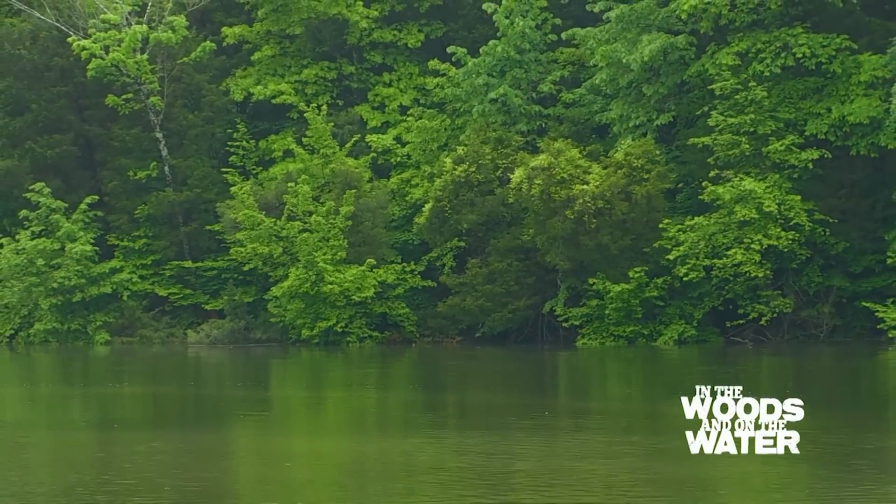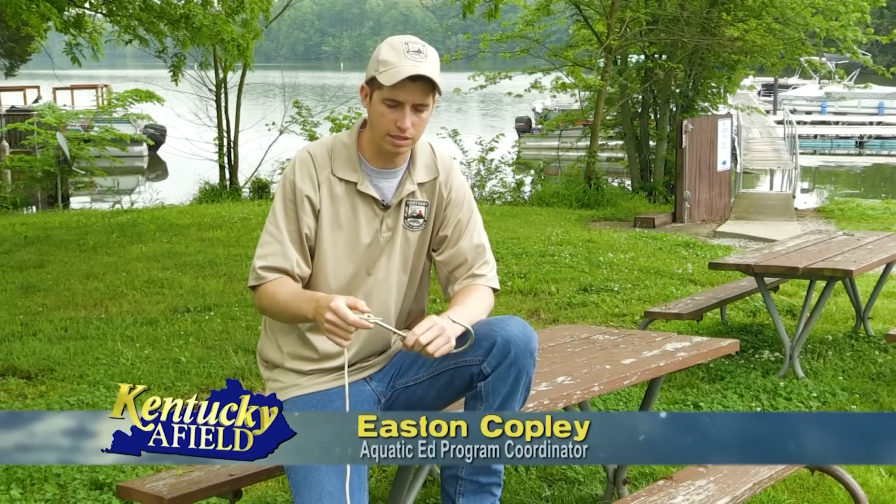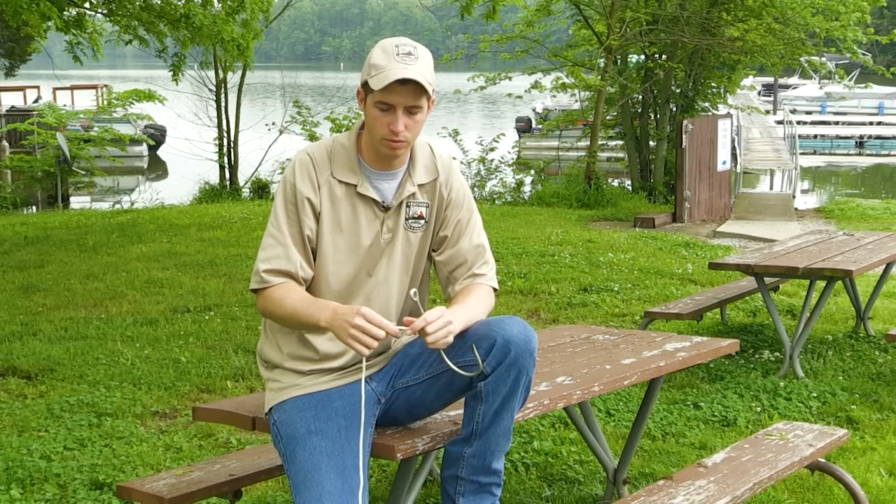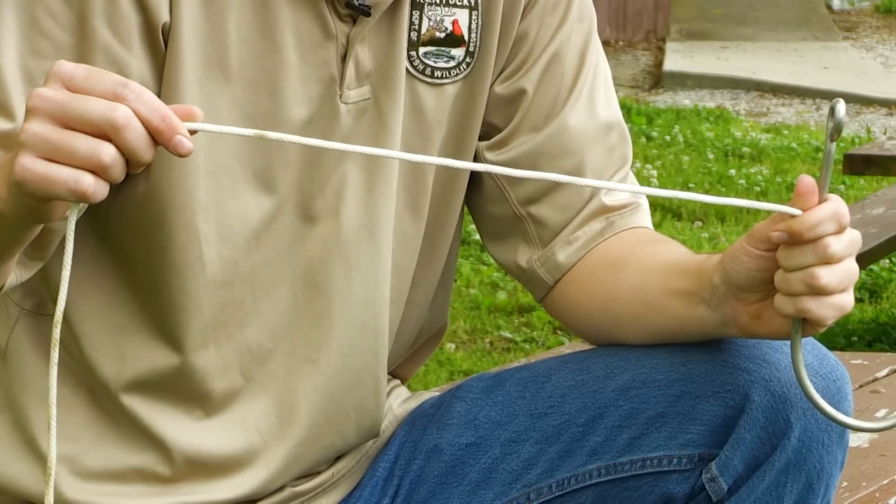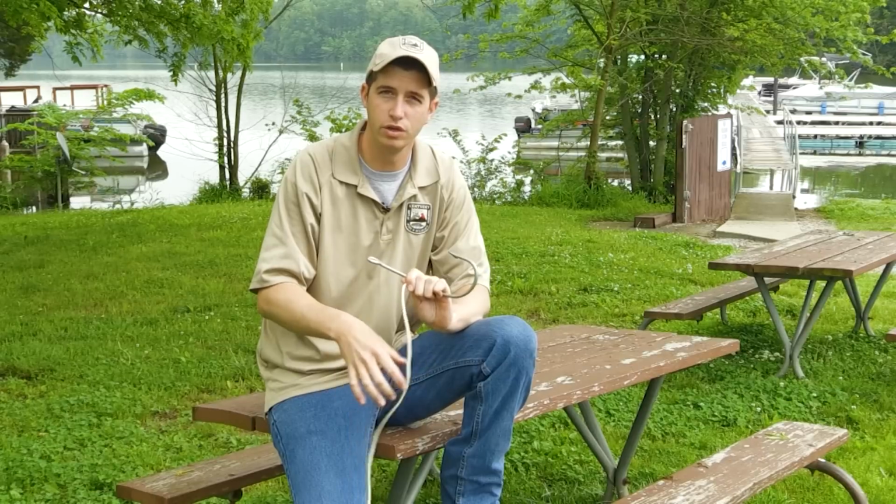Before we get out on the water today, we want to take a minute and show you how to tie an improved clinch knot. It's a very basic knot and one of the easiest ones I know to tie. So we're going to use this white rope, and that's going to act as your fishing line. And then we've got this enlarged hook here, just so you can see exactly what we're doing.